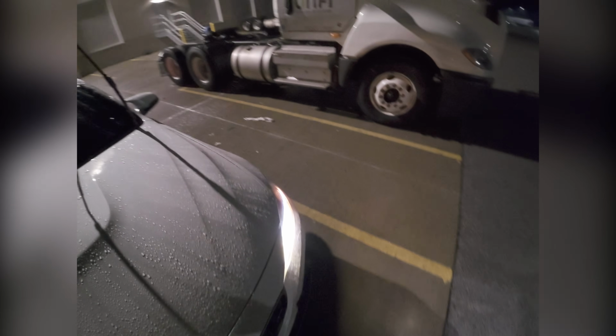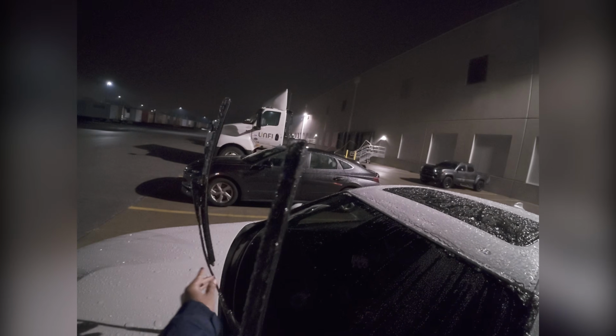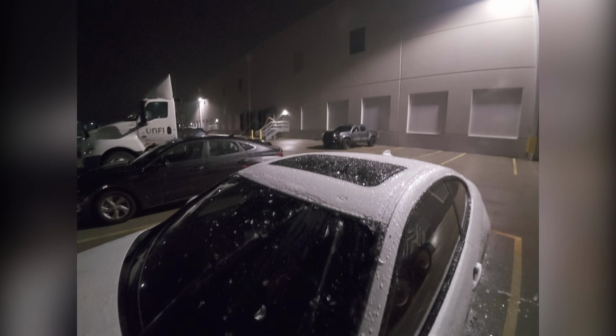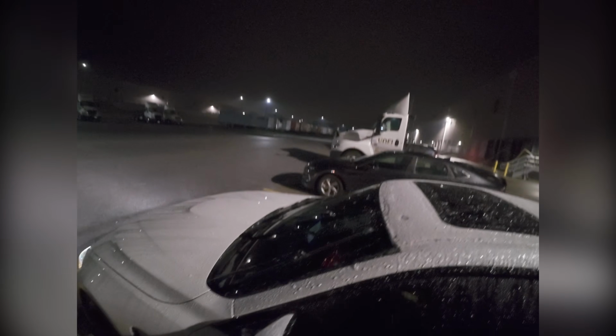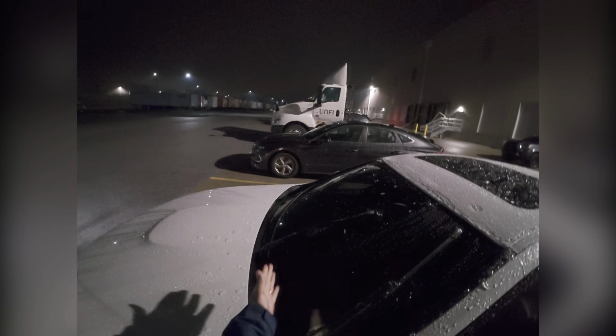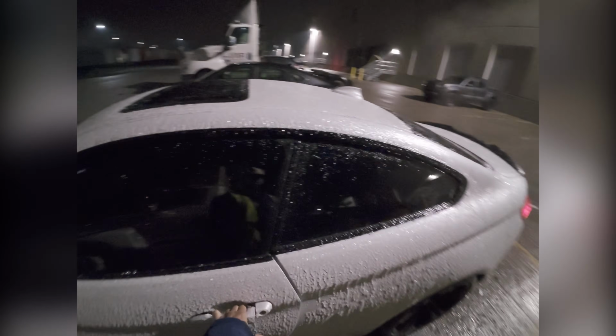So if you don't have an M4 or M3 or F80, F82, F83, F87, you know how much of a pain it is to get these wipers to stay like that. You basically gotta put it in, like, I think it's diagnostic mode or something like that, just so they can stay up, because if they're down, they're gonna hit the top of the bonnet, as some people would say. And then once you get in, you just activate it real quick and you're good. But let me check my view, see what it looked like.